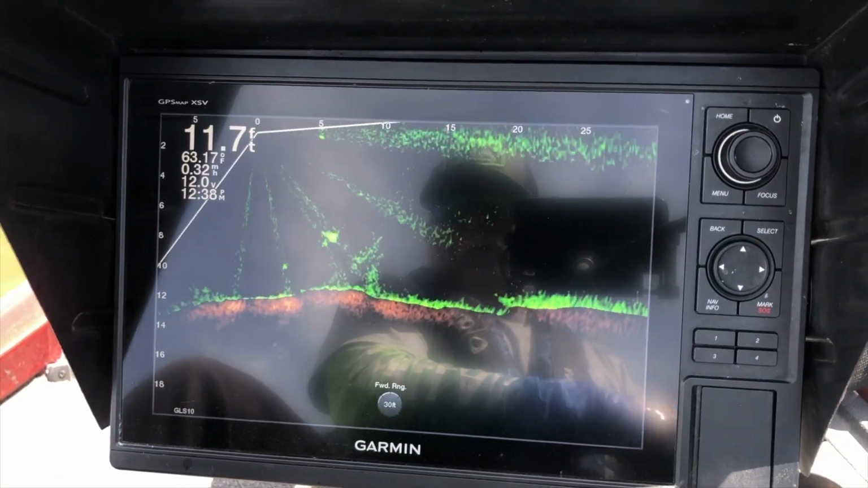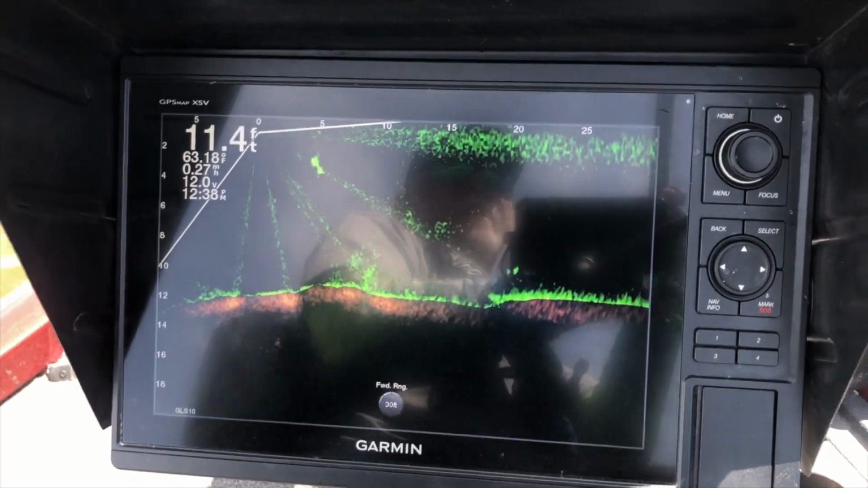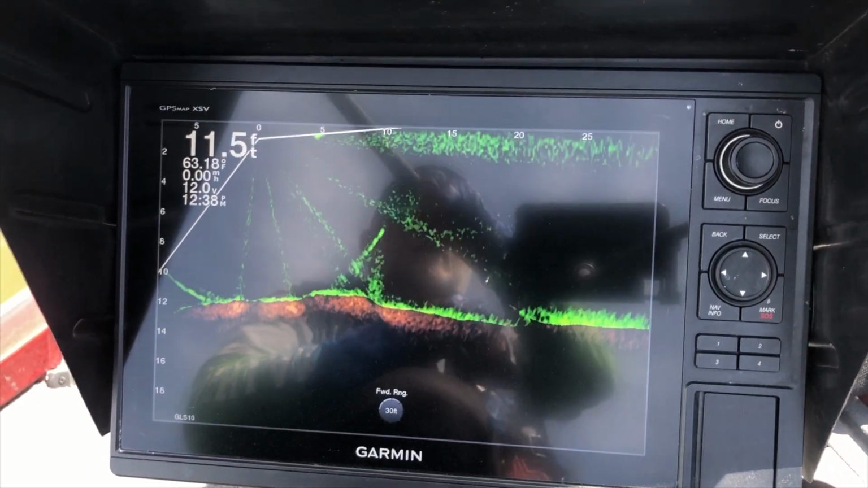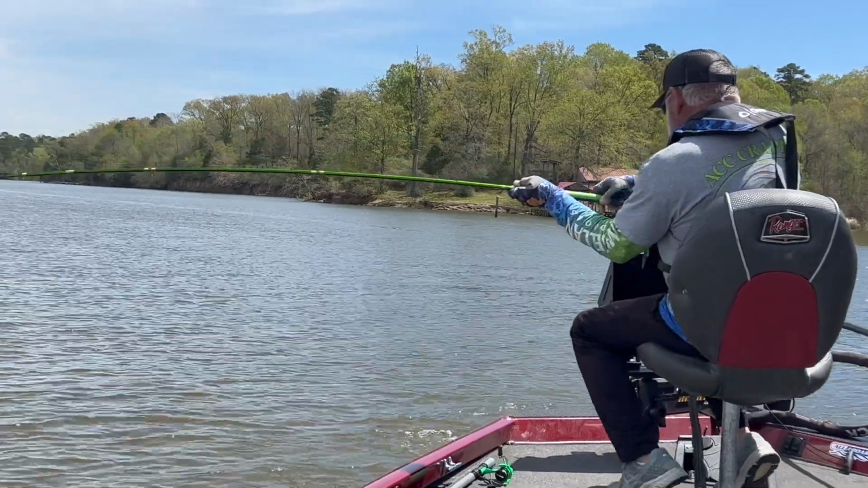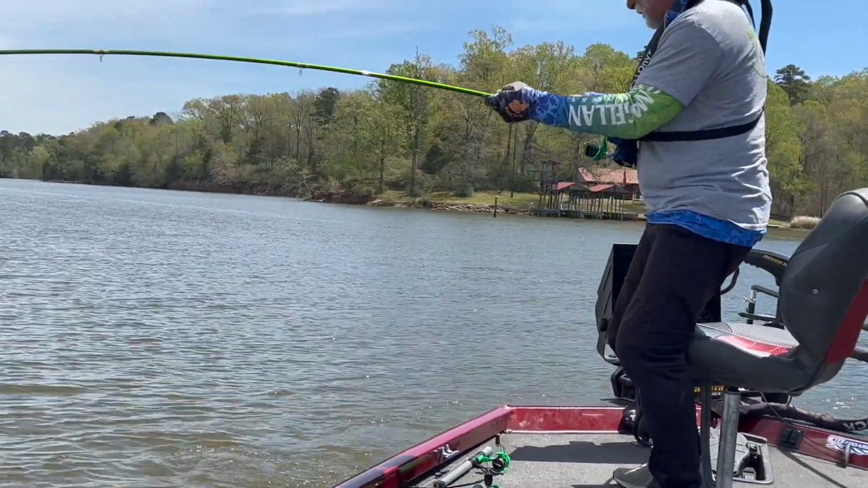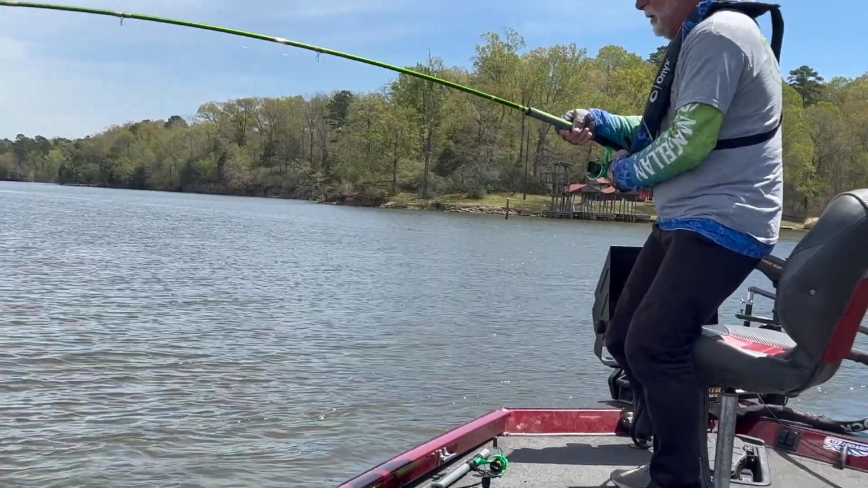That's a drop on him. I don't know what he is. But we're going to find out. He's swimming so fast. Oh, good grief. That's the catch of the day. If I can get him in, come on. God, my gosh. Oh, my goodness. We're going to try to boat flip him. I ain't got a net.